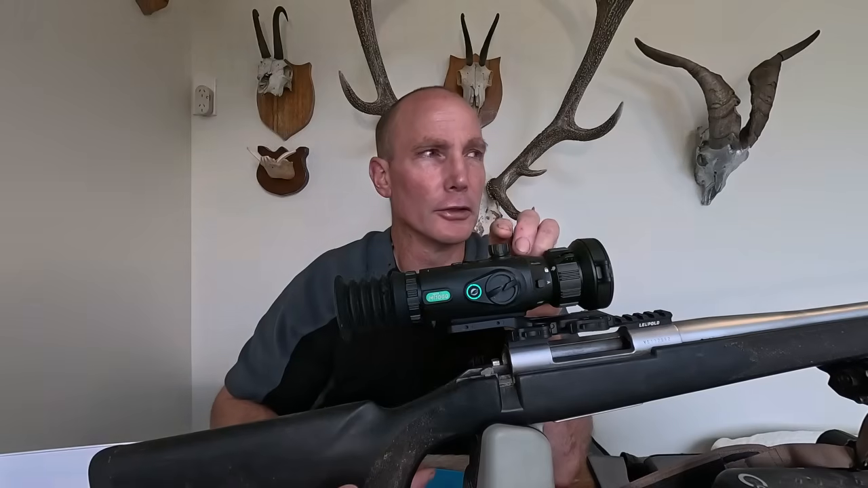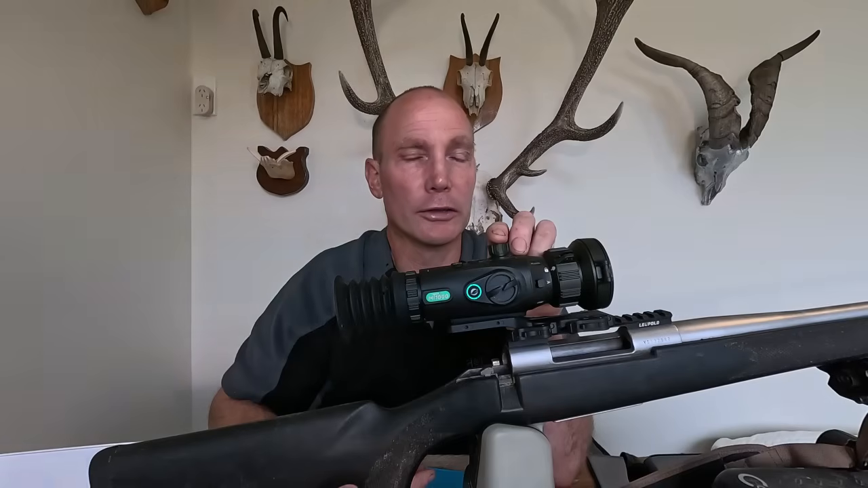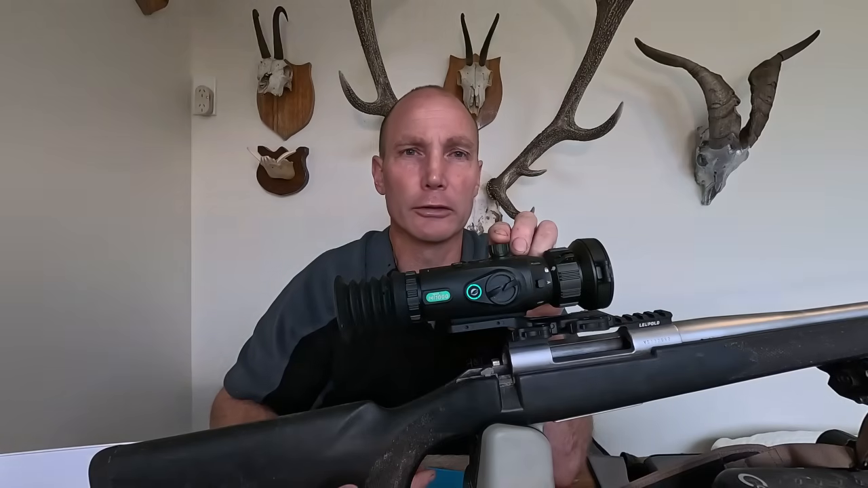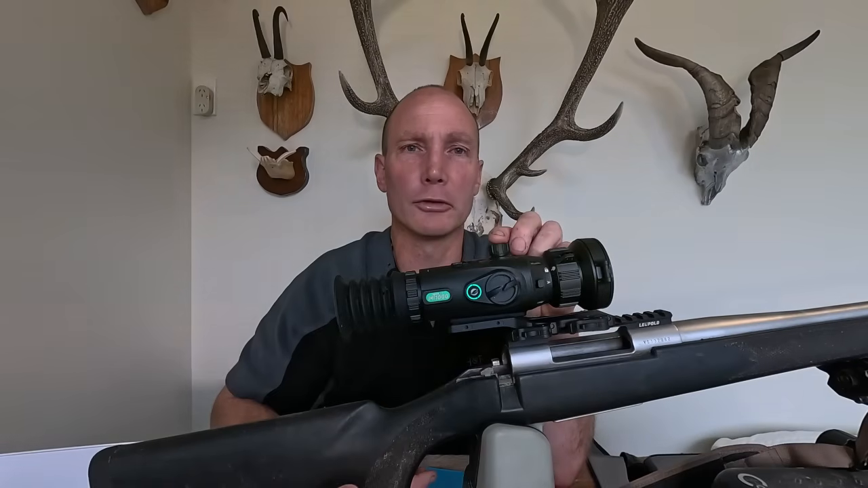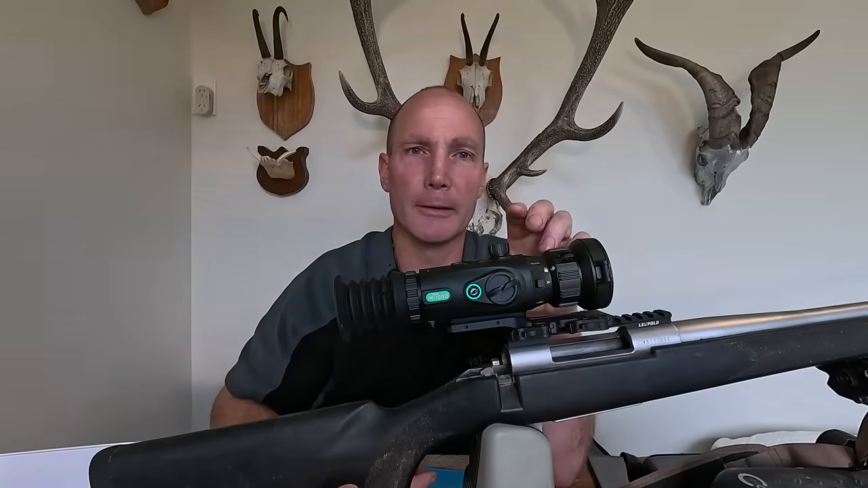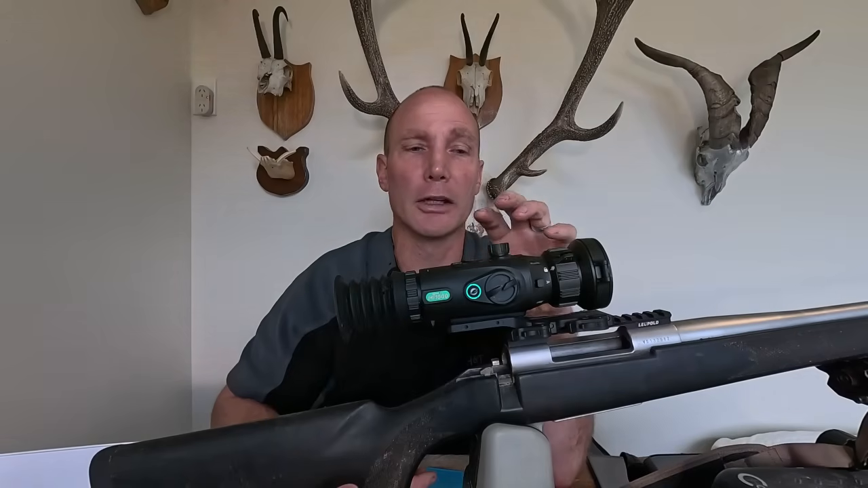I think it's just under 1,400 US dollars, which in New Zealand dollars at the moment is around about $2,800. So with a laser rangefinder on the side, most of the other scopes with the same features as what this thing has are double the price, if not more.